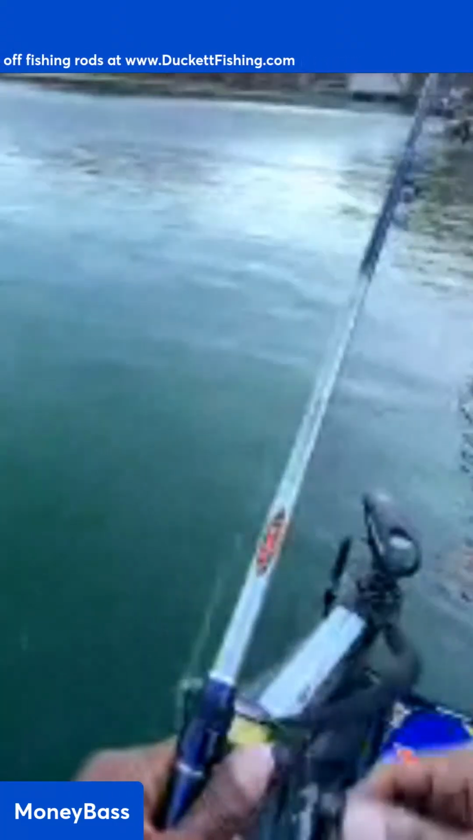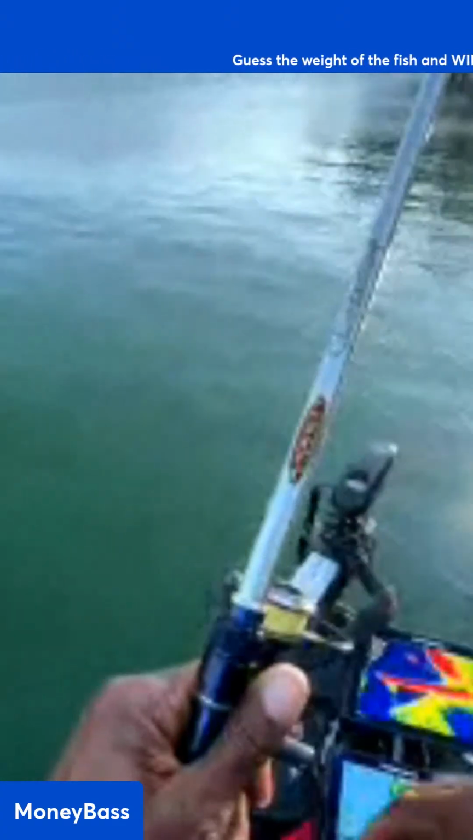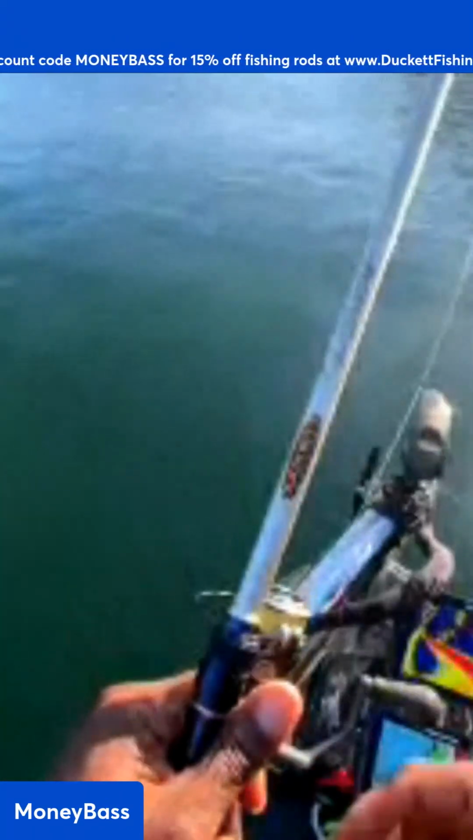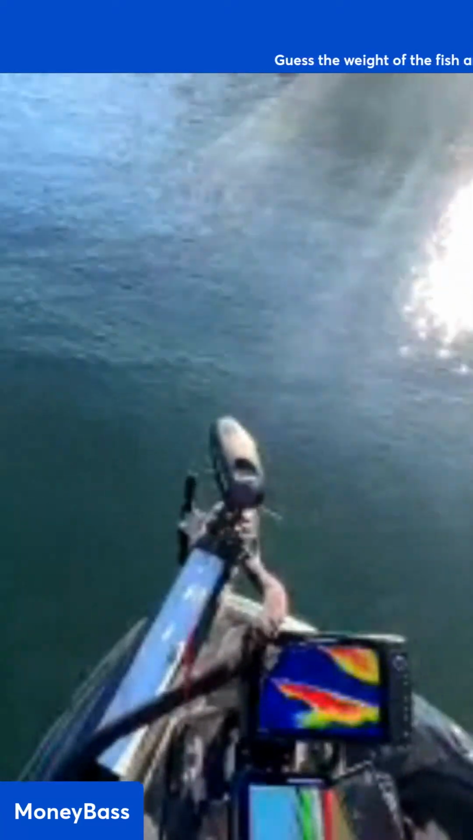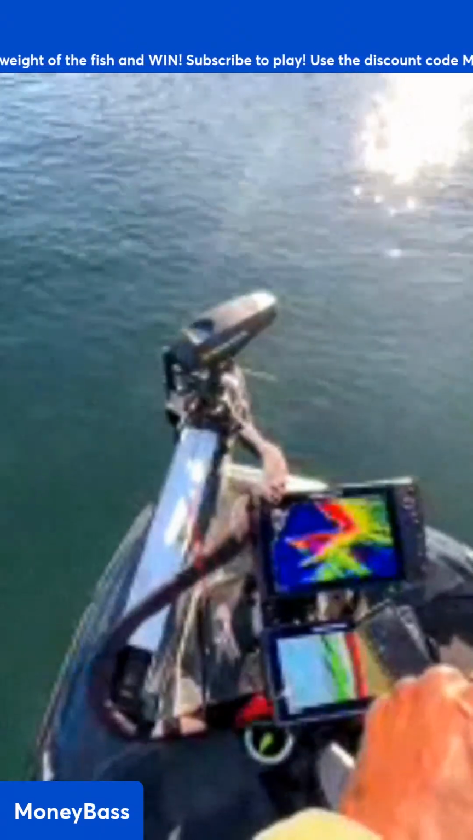All right, like I said, the goal is to get all the way to the back of this cove and some of the shallower water, see if any large mouths are back there. Looking for something with a large mouthpiece on it. Let's make a cast over there toward the bank real quick.